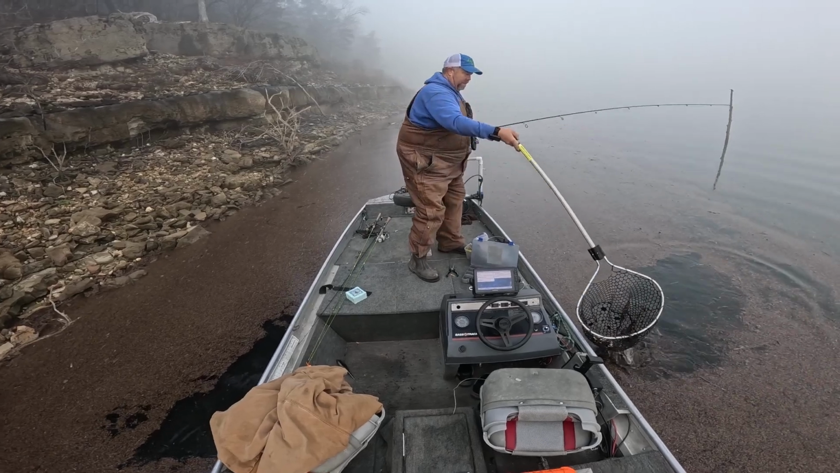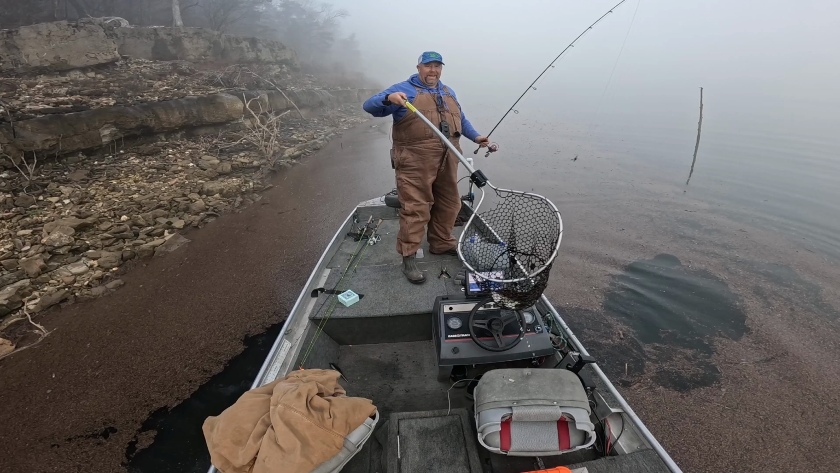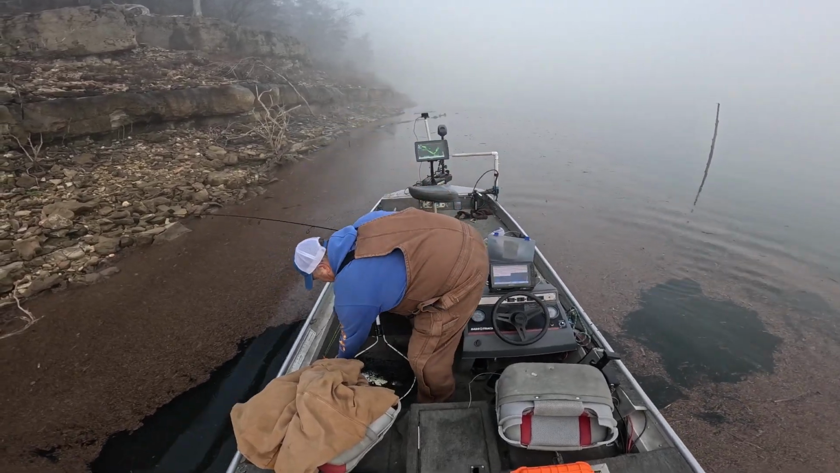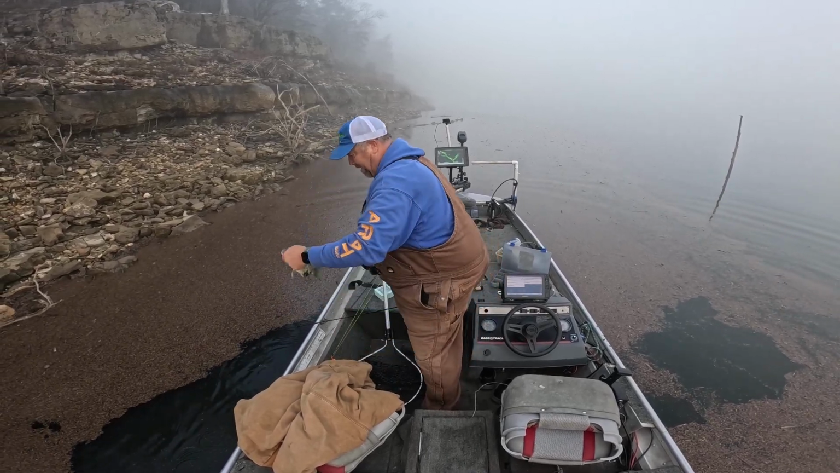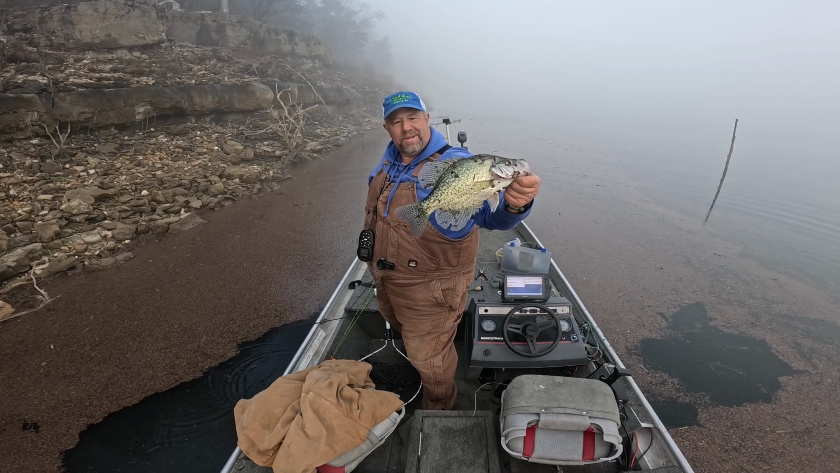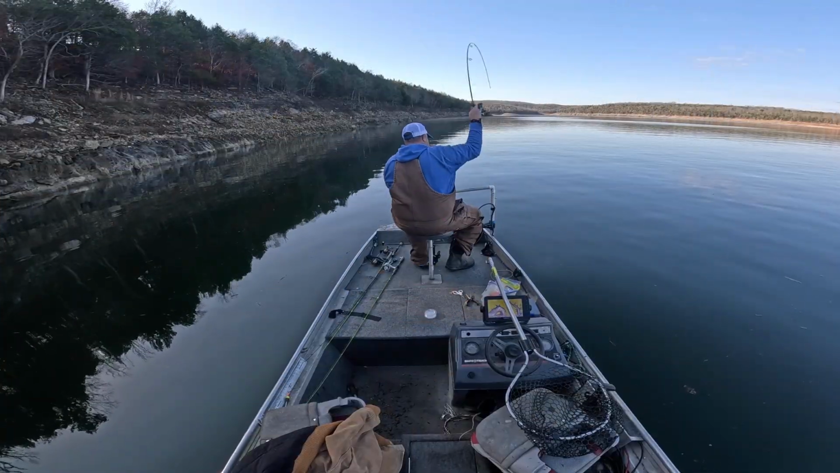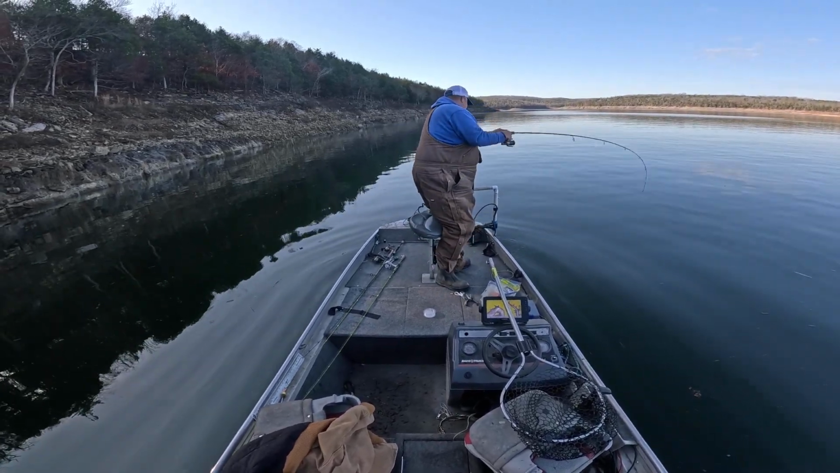Oh, that's a good crappie there. Man, there's a lot of trash in the lake today. Golly. There's a little better one than we've been catching. All the trash on that fish. They're pretty good fish there. My God, he did. He thumped her.